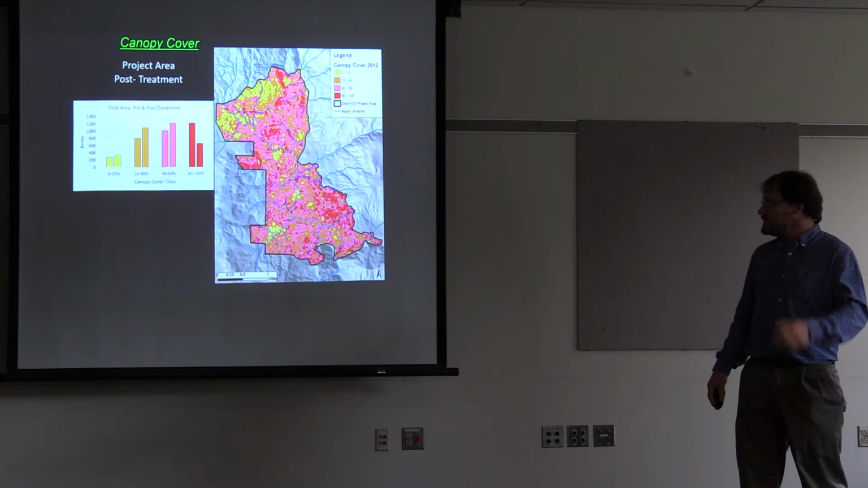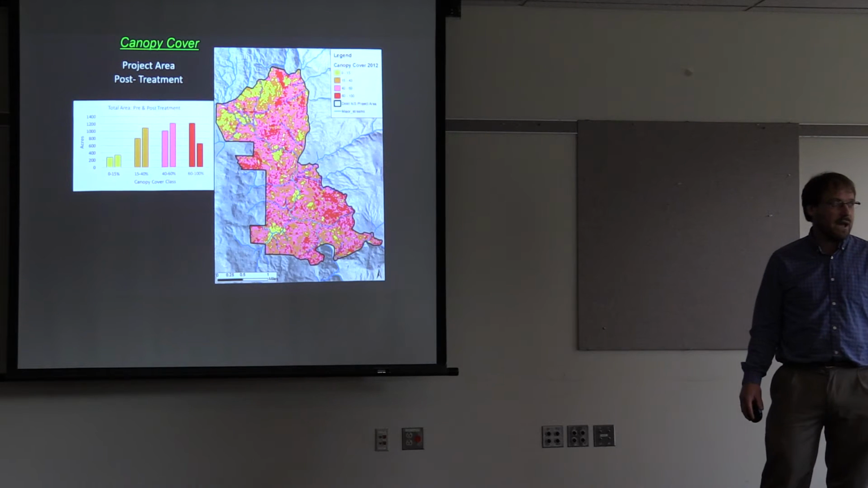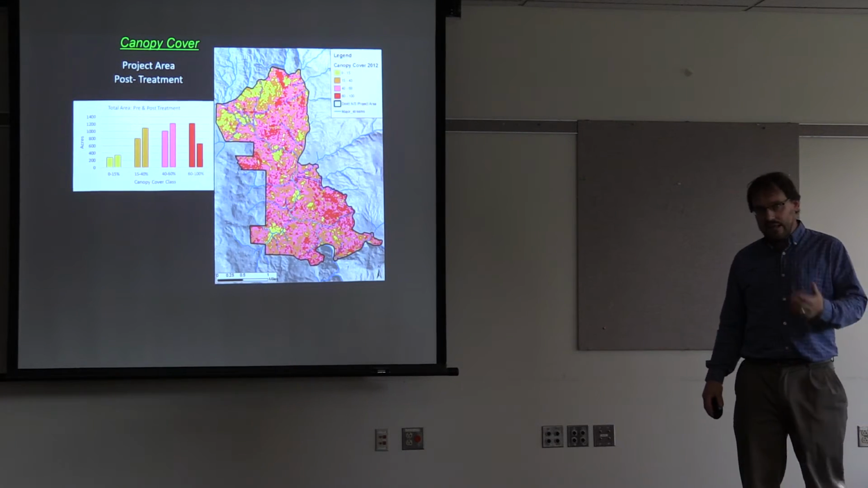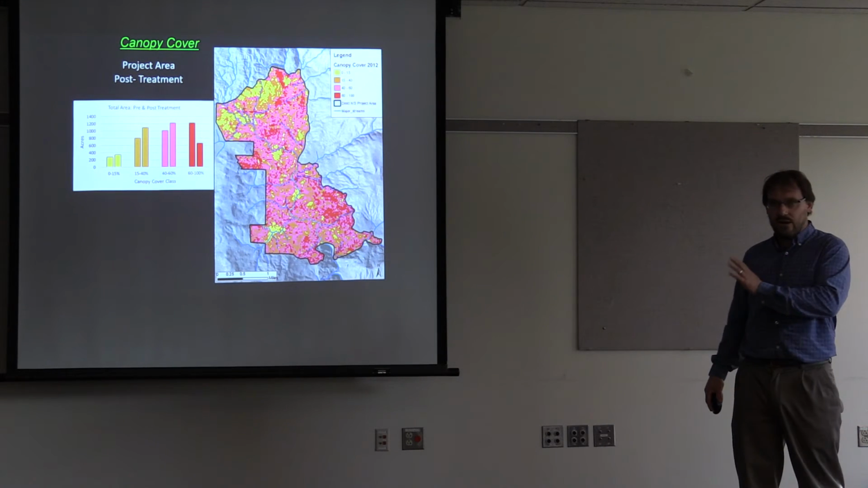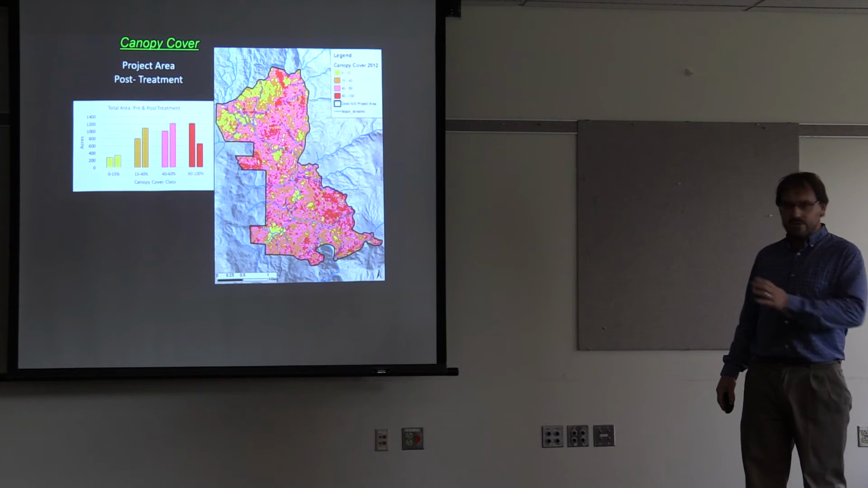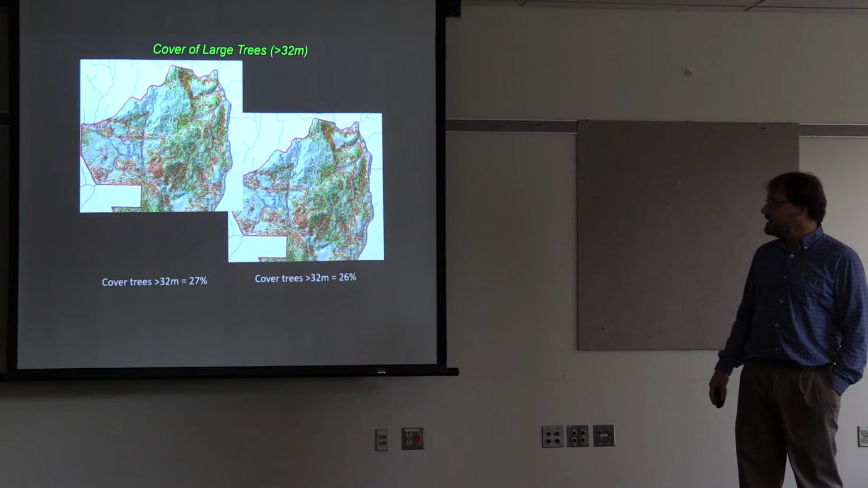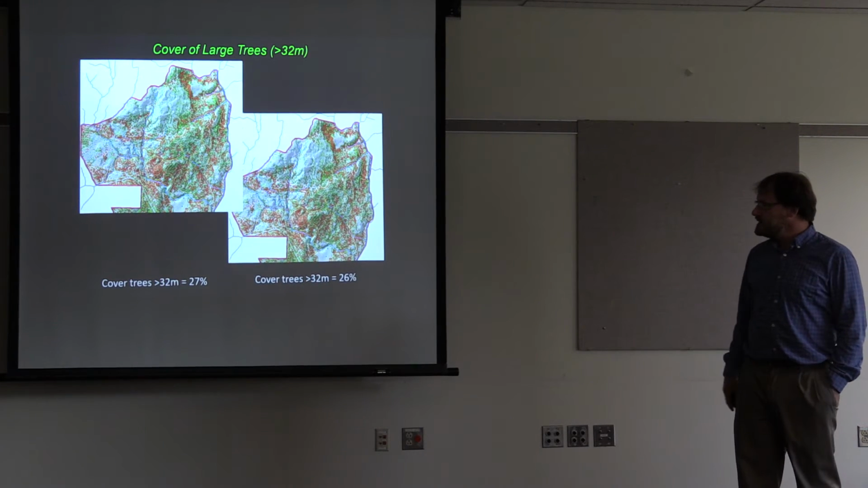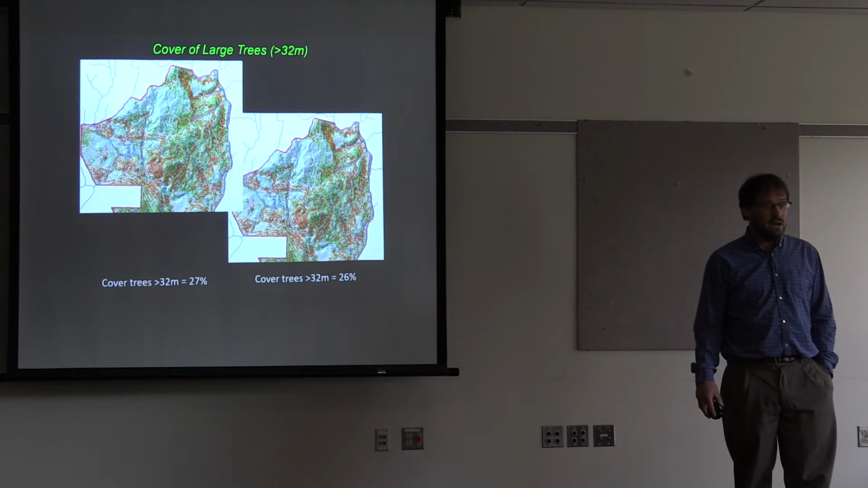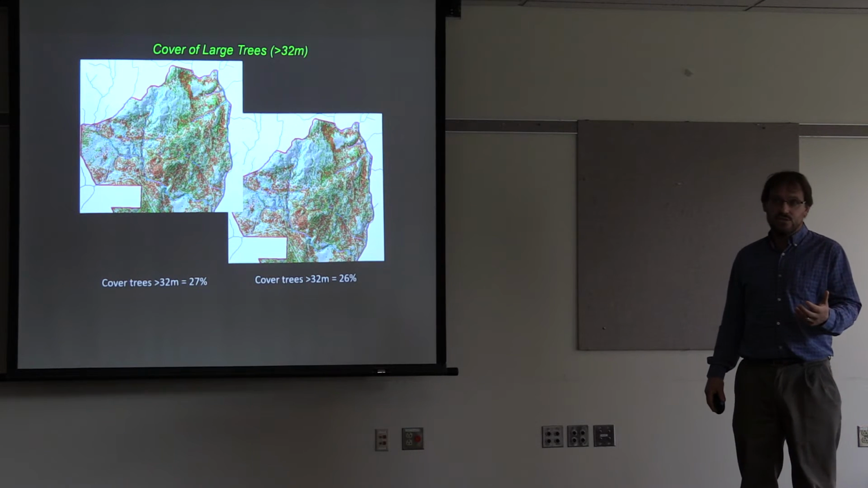And as you'll see, you can do some FRAGSTATS or pattern analysis with this fairly easily as well. And compared to Landsat or other data where there's a lot of error, or photo interpretation, you can just have high confidence in this data and its accuracy. So just another example of wanting to know, are the large trees staying in these treatments?